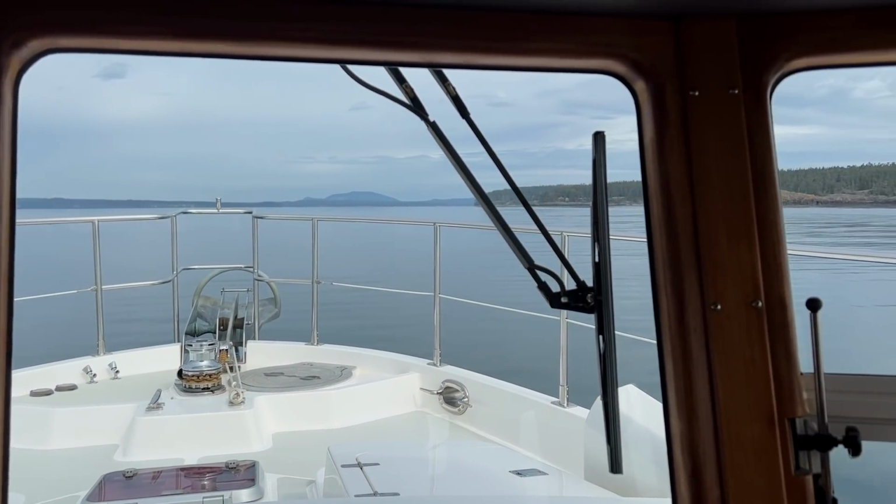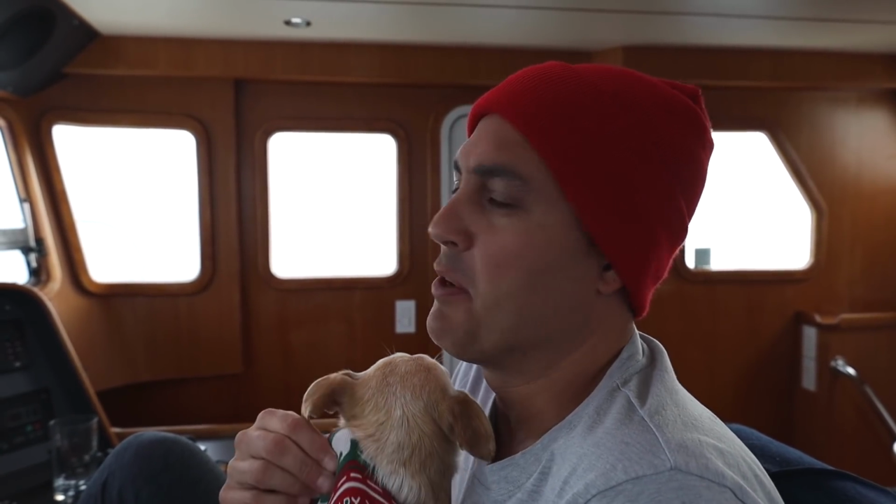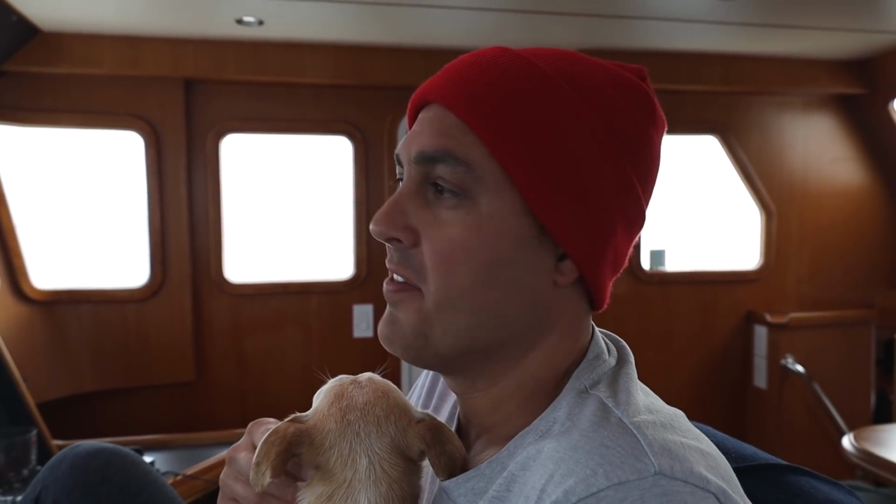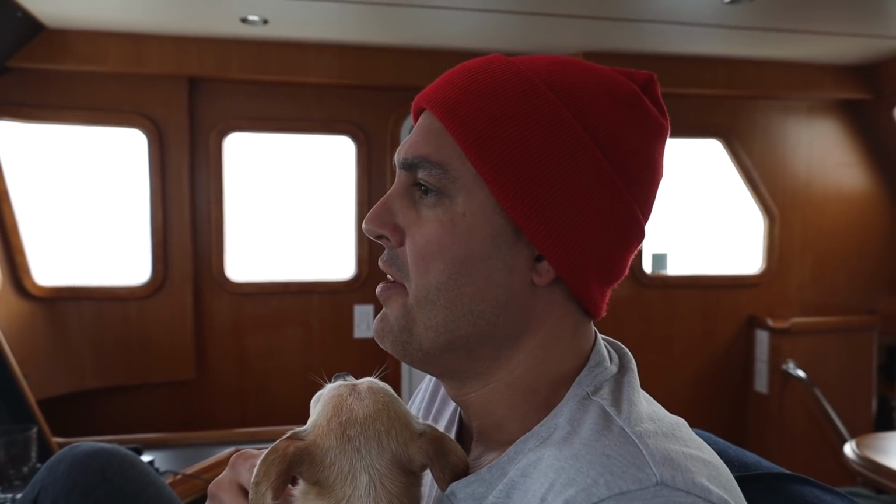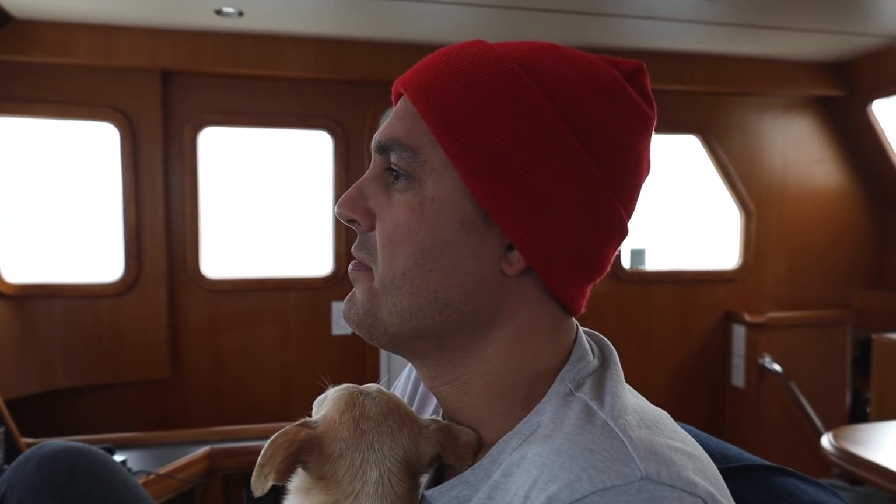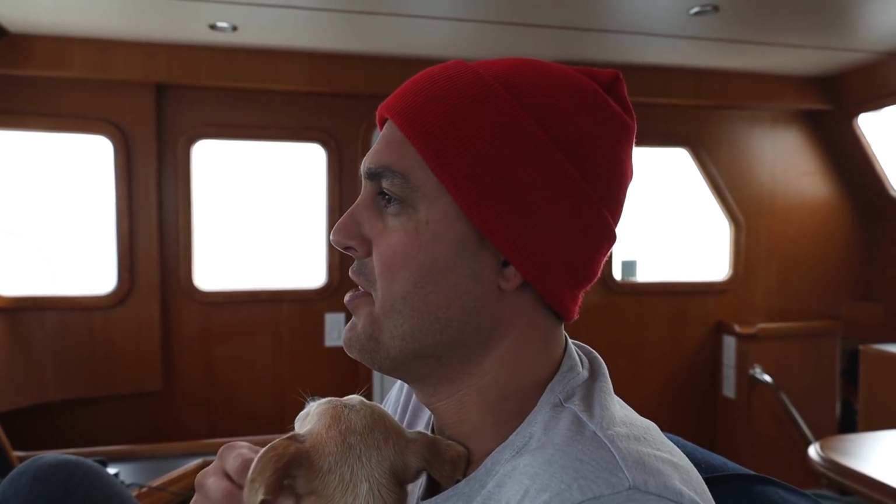Well, the FLIR worked good. It's kind of cool to play with. I would say it worked pretty good. Yeah, I feel like it was definitely night vision. When I fell asleep, did you see anything else? Just birds. But it did pick up some small logs, like really small ones I wouldn't expect that it would. So that's encouraging. So far, you think it was a good investment? I think so. Yeah. I mean, they're spendy, but it's a nice tool to have.